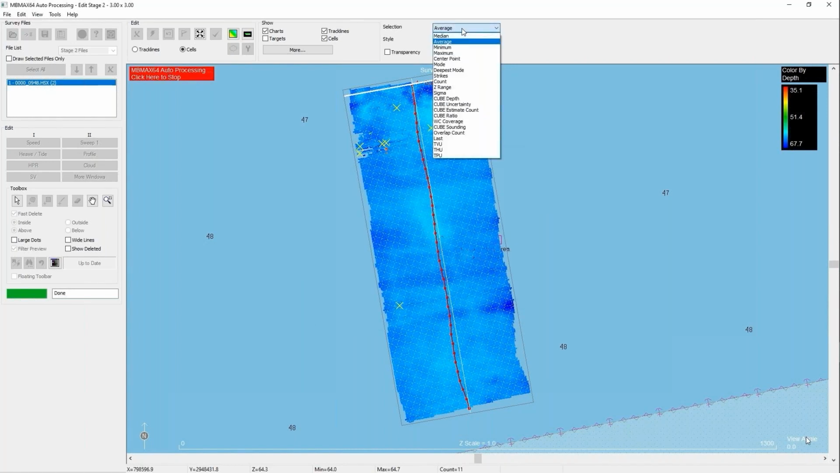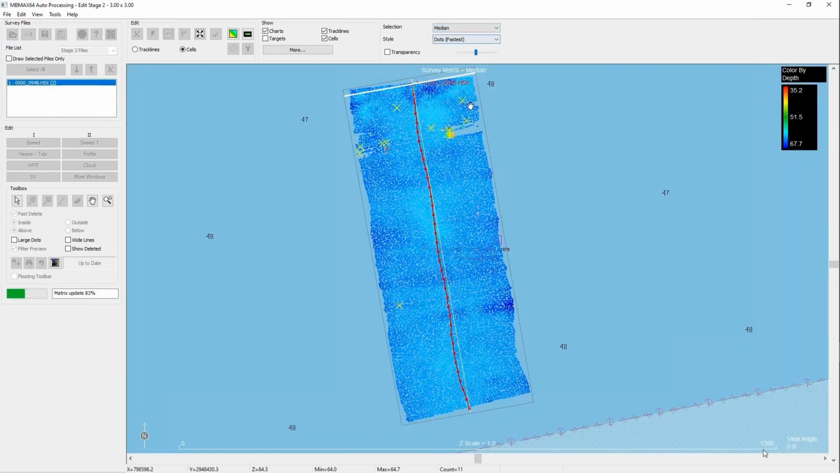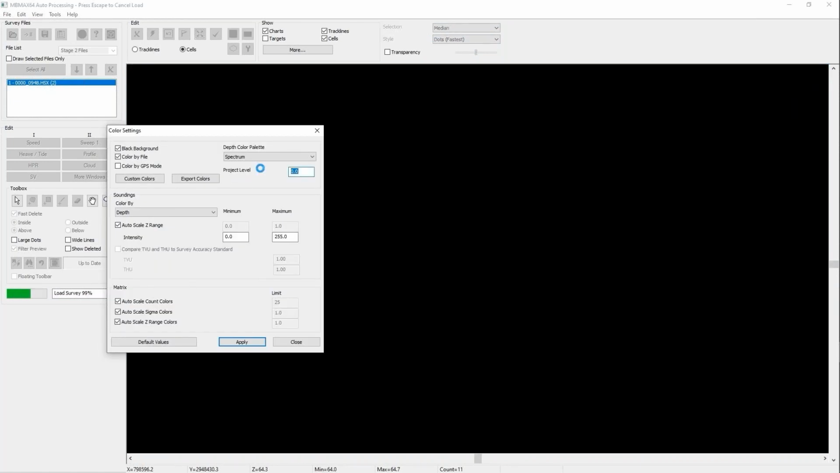Now, I want to show where my strike depths were. I'm going to right click. Let's try one other thing and then we're going to jump. I'm going to go to color settings and I'm going to change this. I'm going to put a project depth of 62 feet.